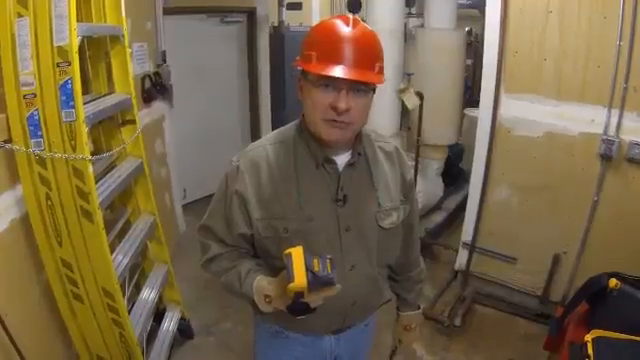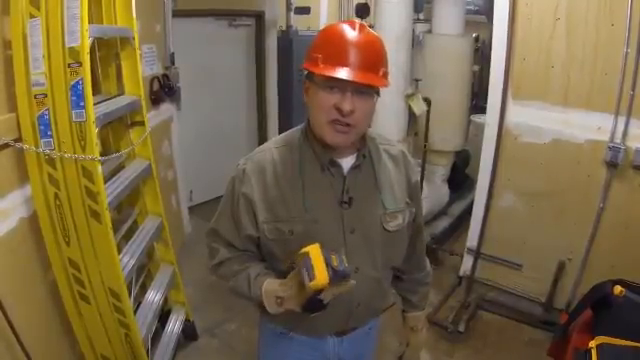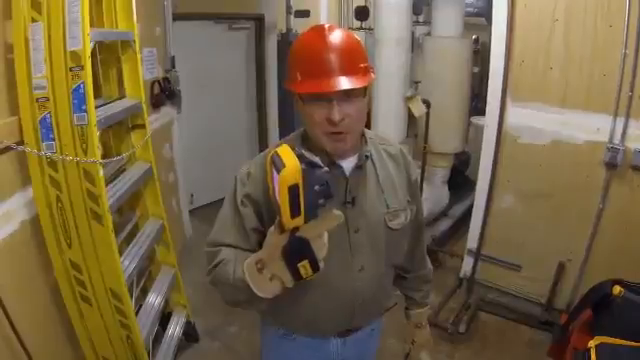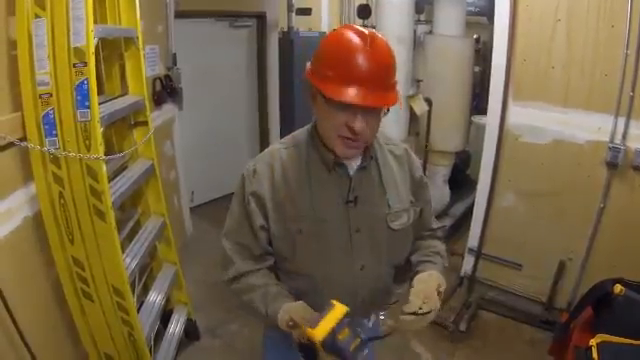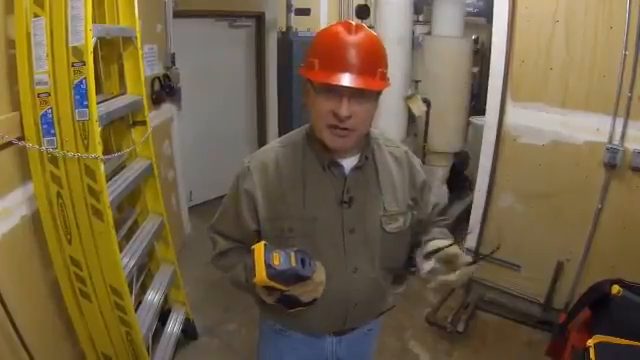Today we're going to use thermal imaging to inspect a common electrical motor for issues that might be impacting energy usage. So we've done a little bit of prep work. We'll show you what we've done when we get over there, but the first thing you always need to have is proper equipment. Make sure you have a thermal imager, it's powered up, ready to go.